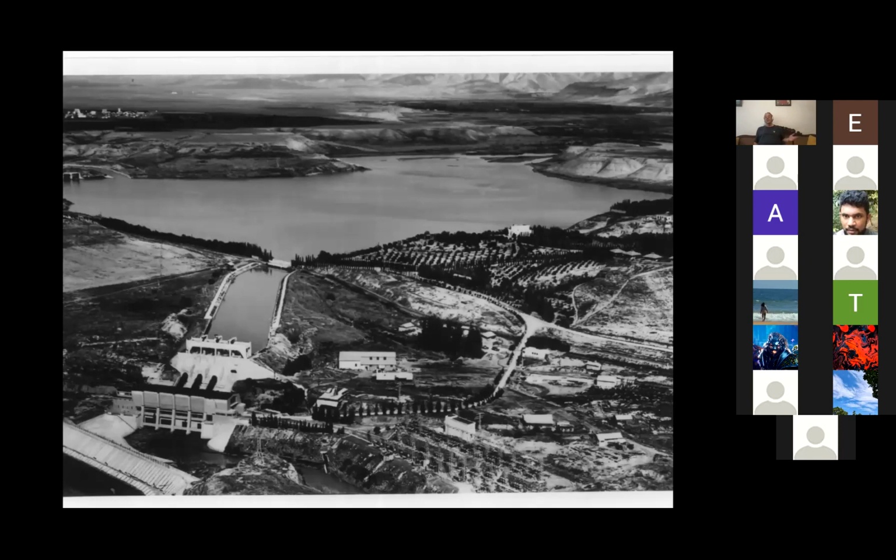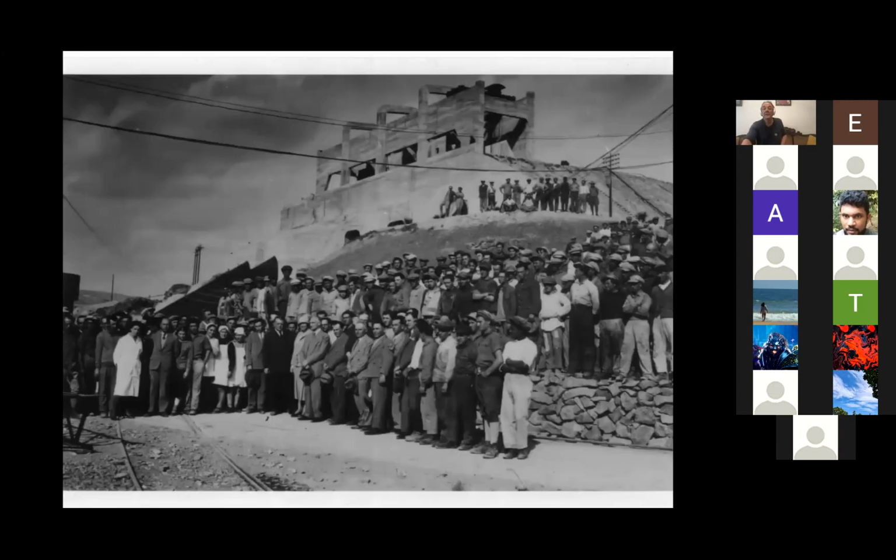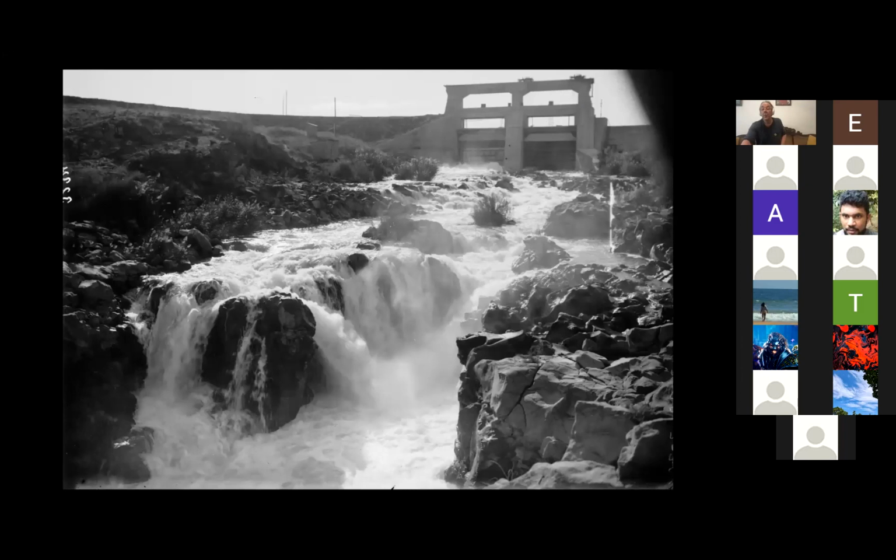The entire waters of the Jordan and the Yarmouk were dammed, created a big lake, and it provided 80% of the electricity for the whole of Palestine and Transjordan, as well as providing abundant agricultural water for the entire Jordan Valley down to the Dead Sea. This is the construction of the project in the 30s with all the very proud workers of the region. This is the amount of water there was at the time, which no longer exists.